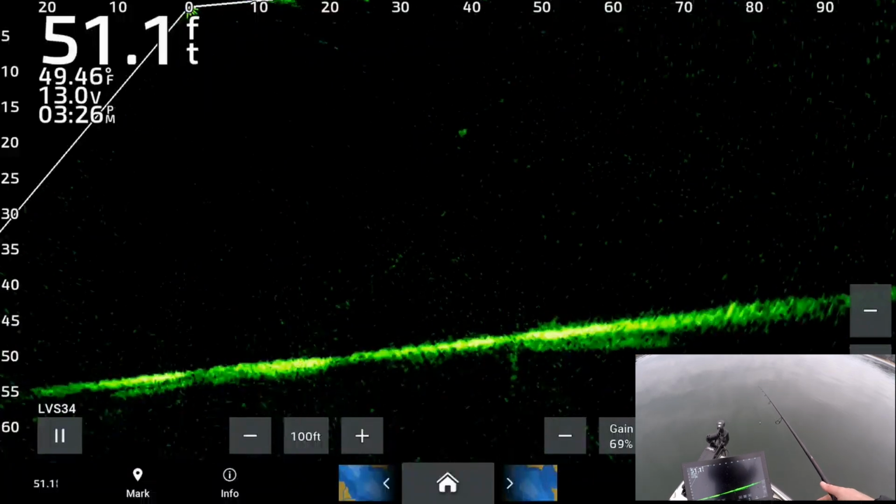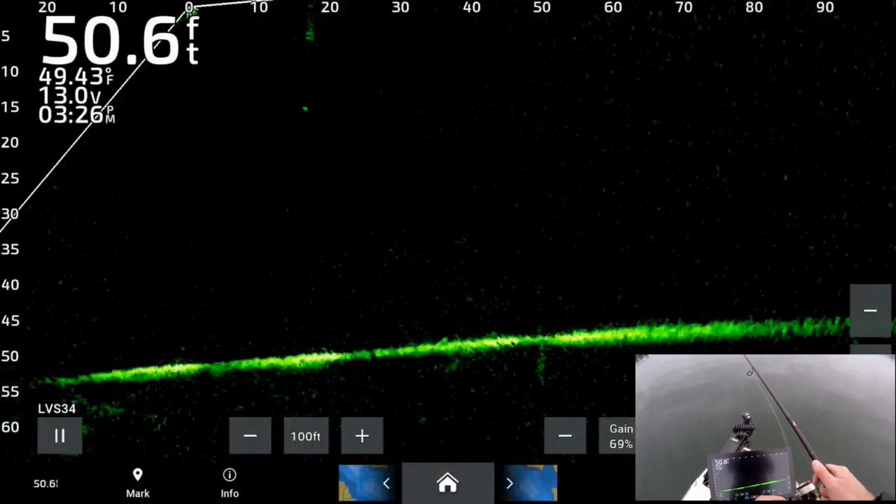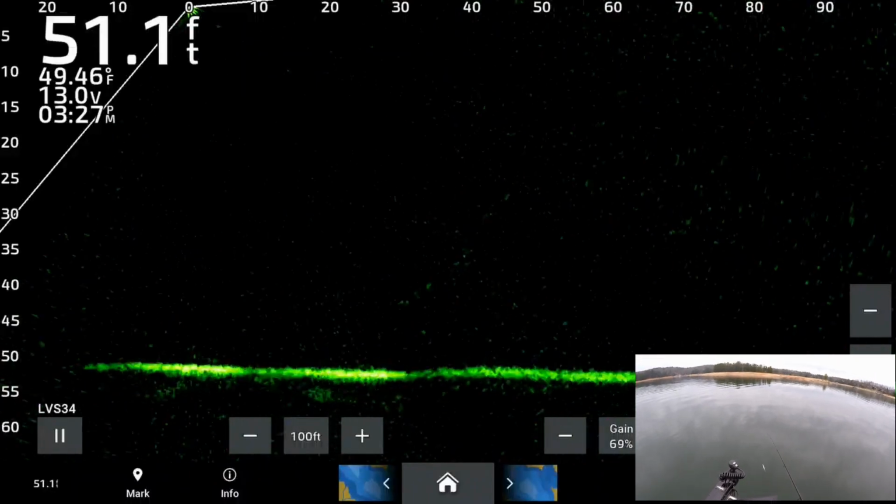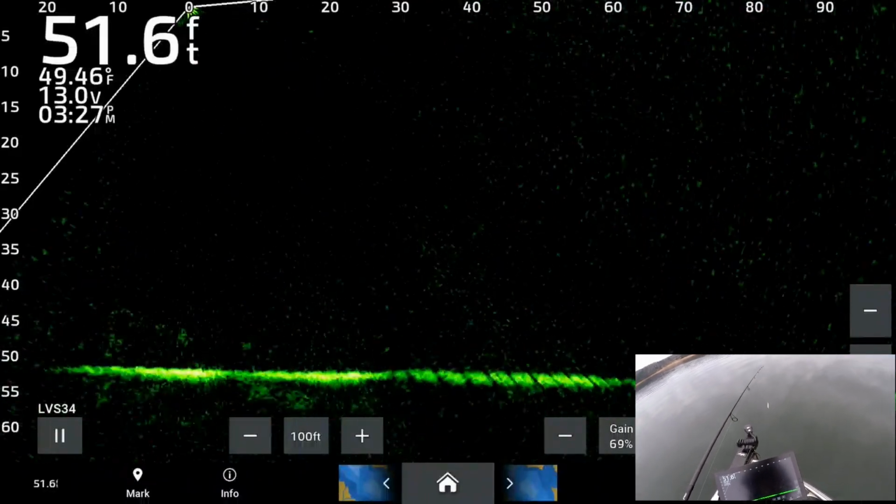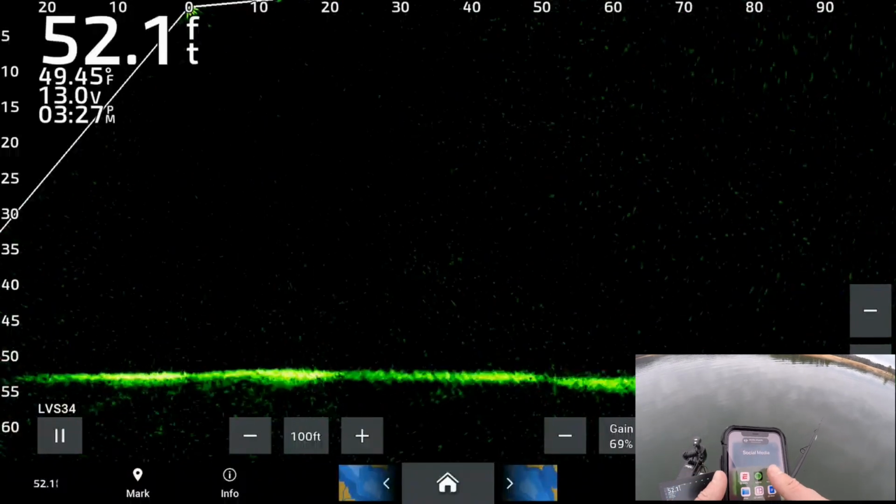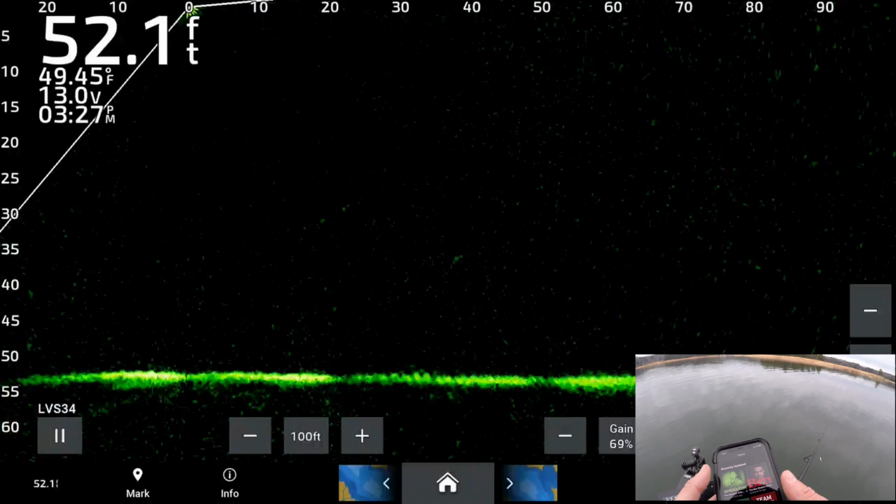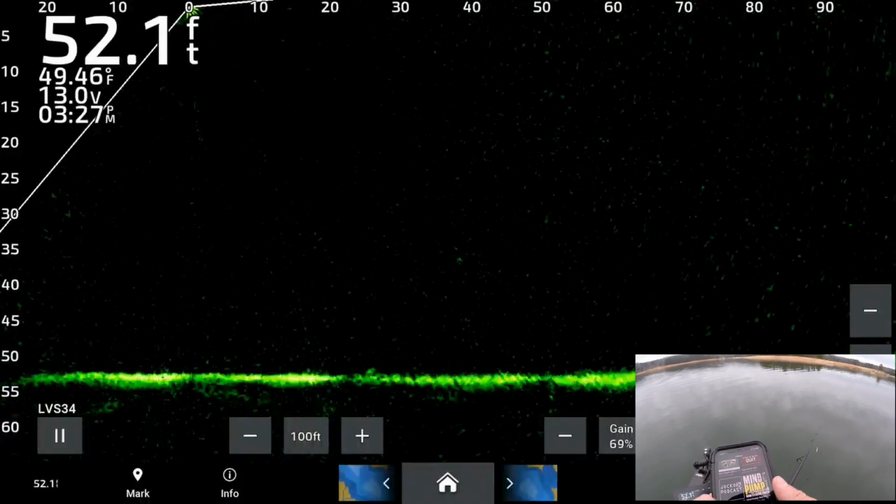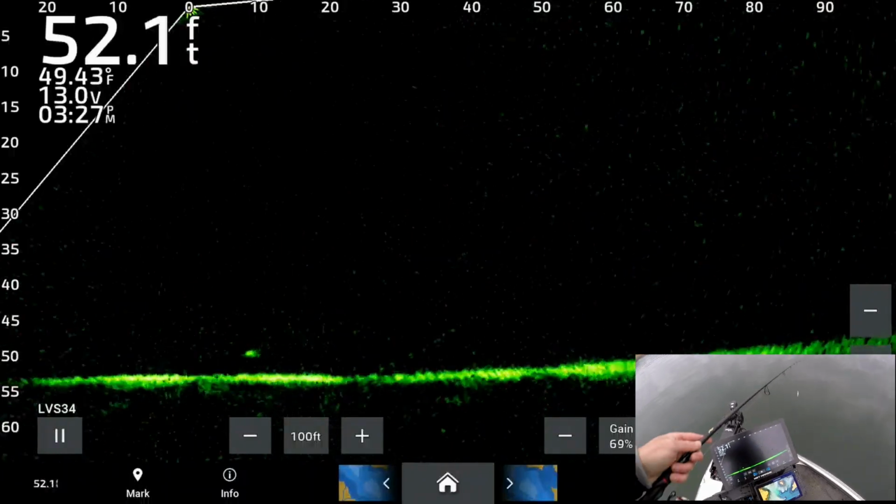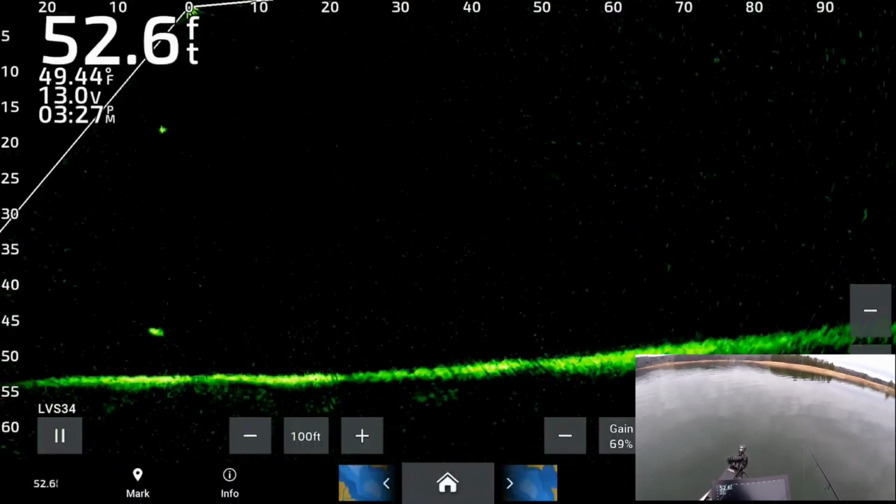Oh, it doesn't really look small. Hit the brakes and ran. I hope this one bites.